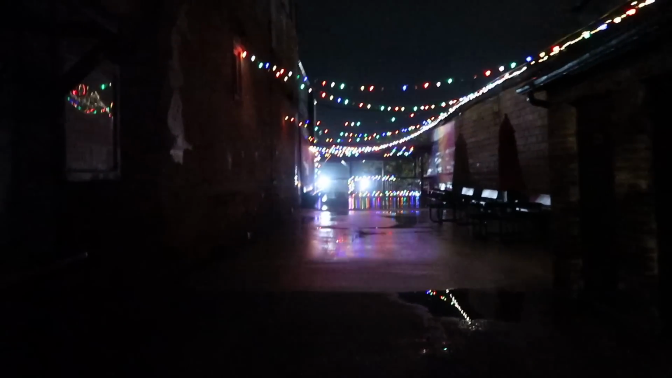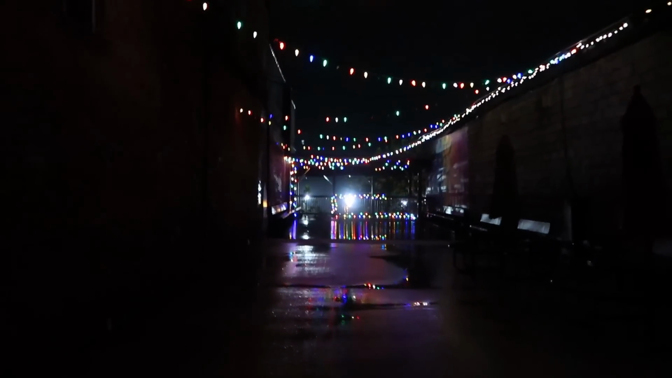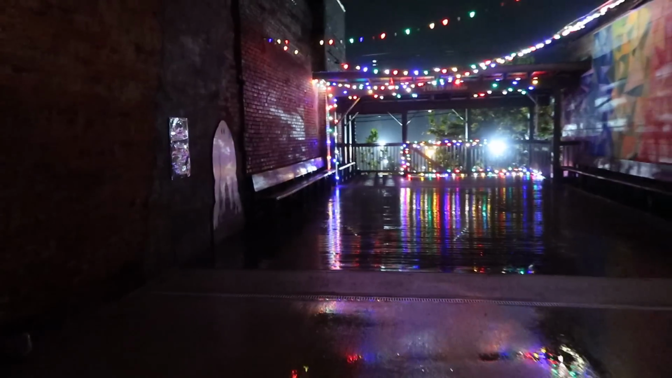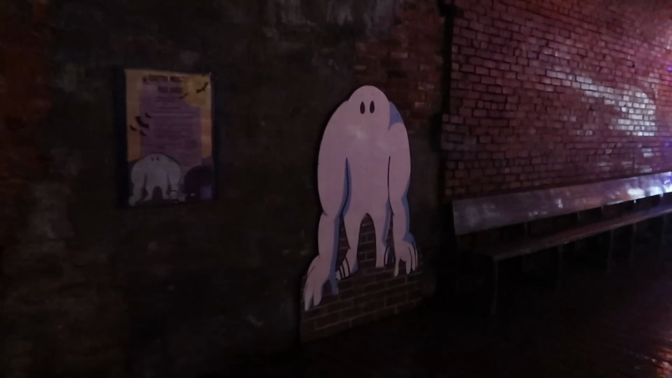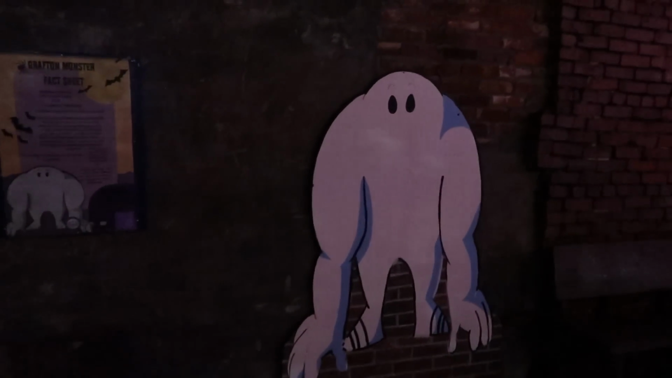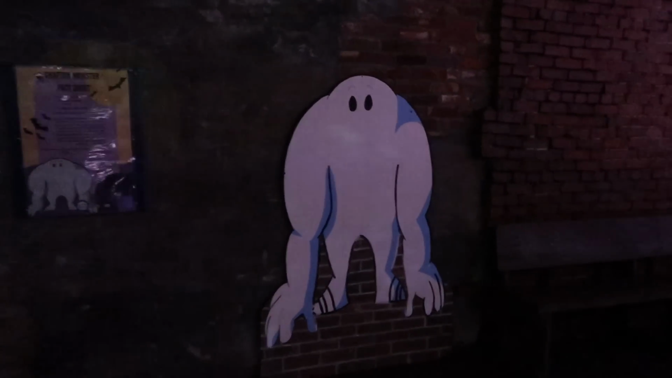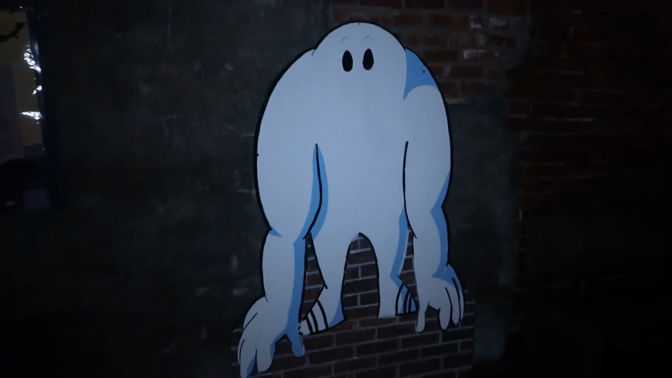All right, and it's down this alleyway that we have something pertaining to the Grafton Monster. It's a little dark back here. I think this is the seating area for the local coffee shop. Let's see what we have here. Oh, there he is. Got a cardboard cutout on the wall for the Grafton Monster. I had a little bit of light there with my phone. There he is. There's the big guy.